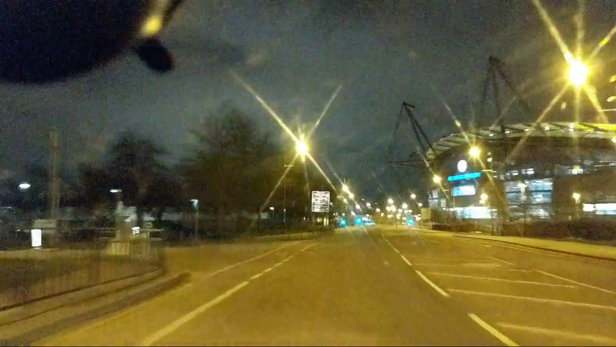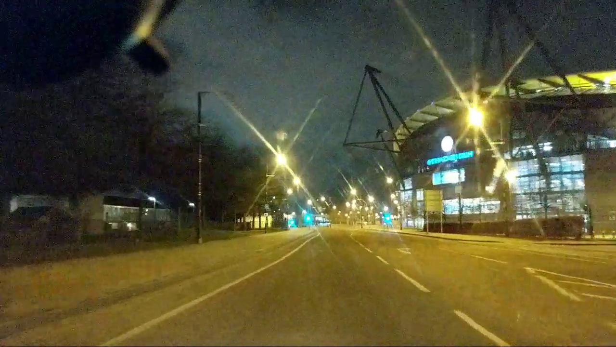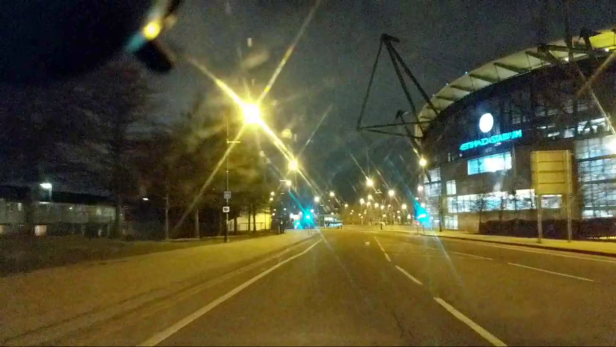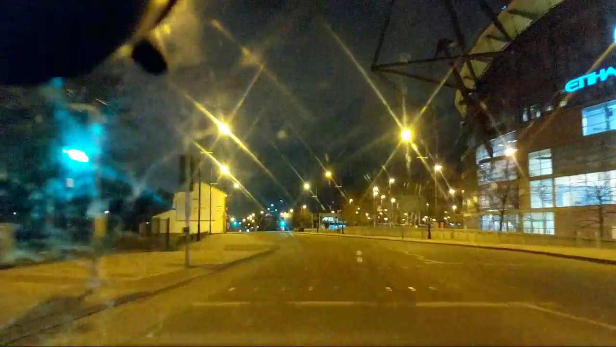Oh, you can see the Etihad. There you go. It's on the right. In fact, this road is going a different way than what I remember. But like I said, the Etihad wasn't there, so that's probably why. Some very scary pubs and whatnot were around here. Never went in any of them. There's one of them on the left. It's all boarded up now. Massive bridge. What the heck? Sorry, wrong video.